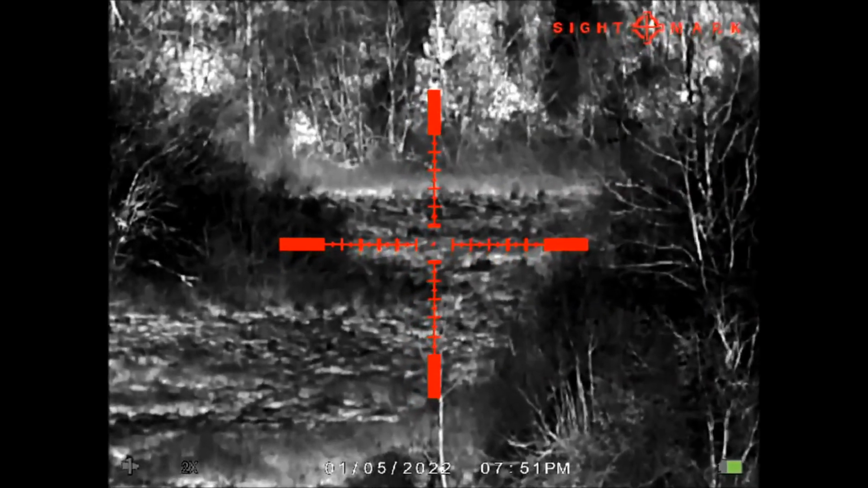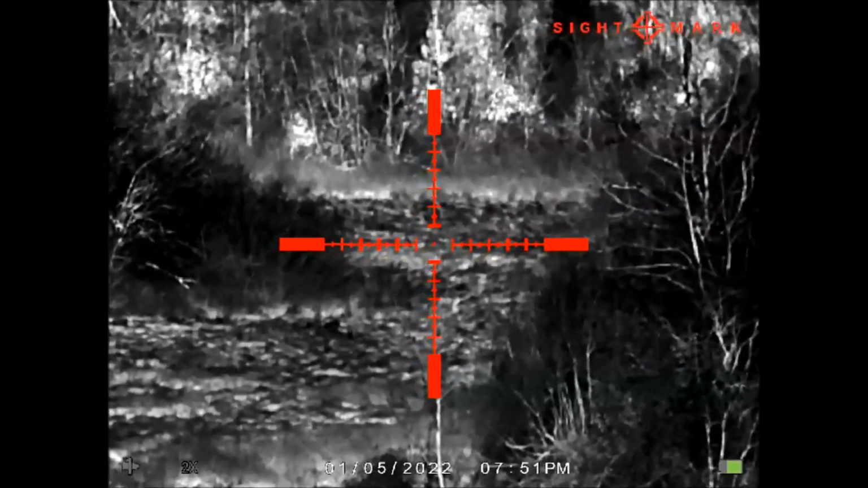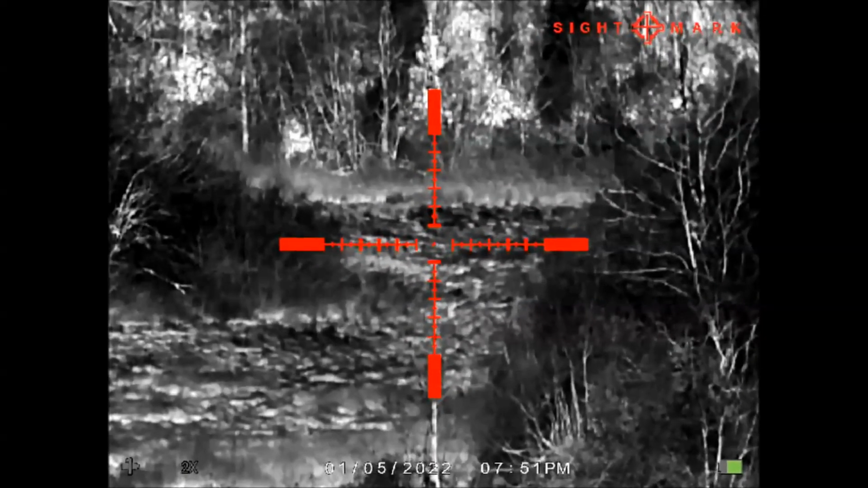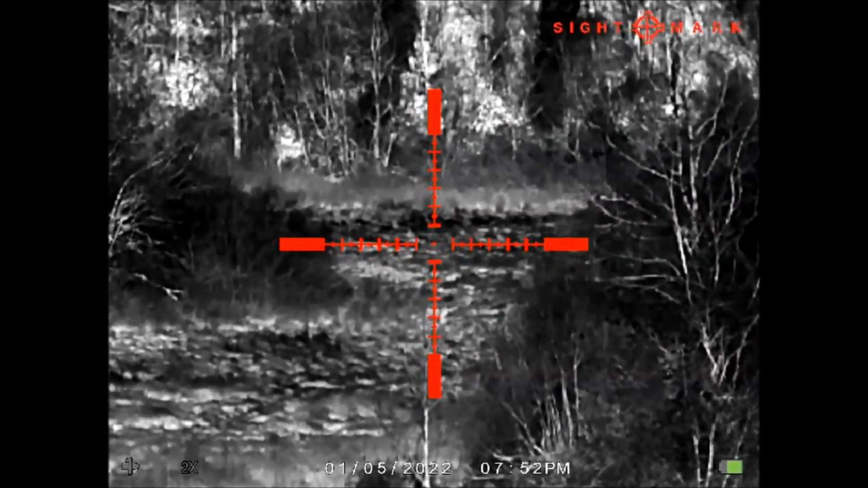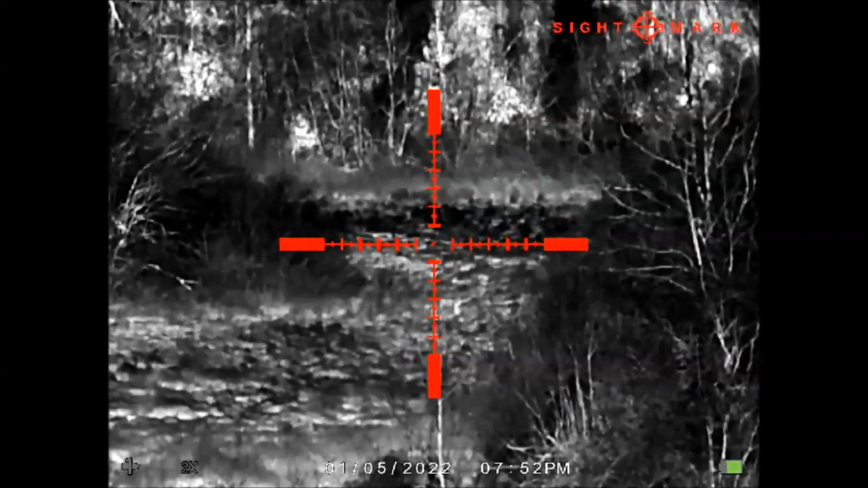Now I am going to show you the 10 different reticles available on this Sightmark Wraith thermal unit, and all the 9 colors. Okay,